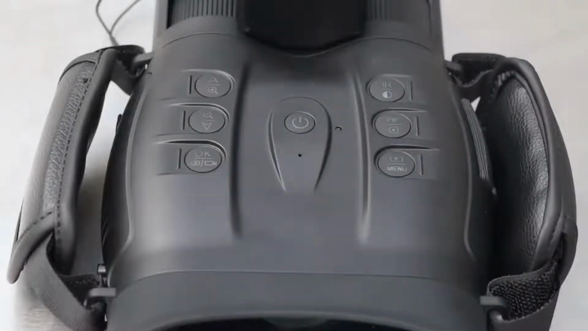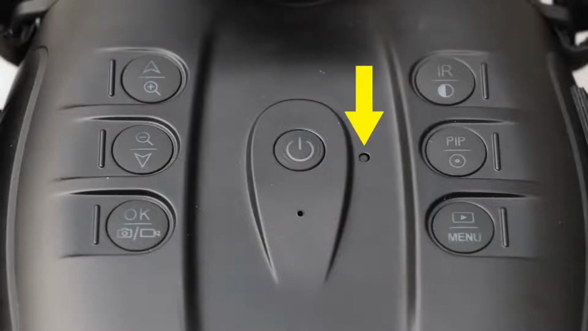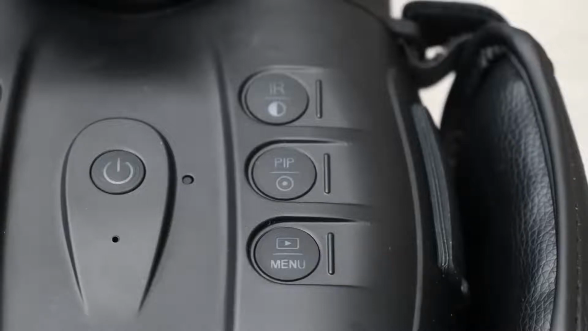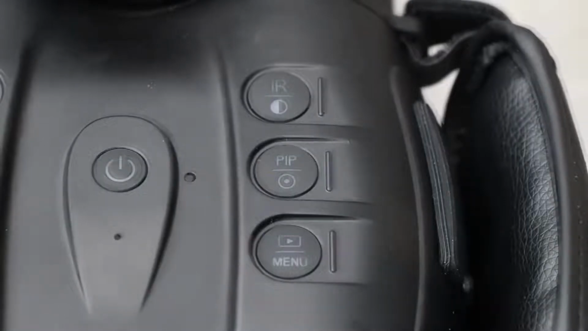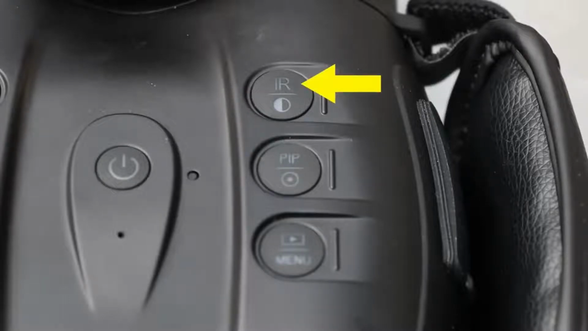Now briefly about the buttons of the device. That's of course the start and stop button. Right next to it is the charging indicator, and right beneath it, in my opinion, that's the mic of the device. That's the menu button, and the menu is pretty intuitive, I dare say. It also serves for previewing the video files that you've already recorded, picture-in-picture mode, and also activating the laser pointer. This one switches between nighttime and daytime shooting mode and also activates the infrared illuminator. It also switches between the different levels of illumination.